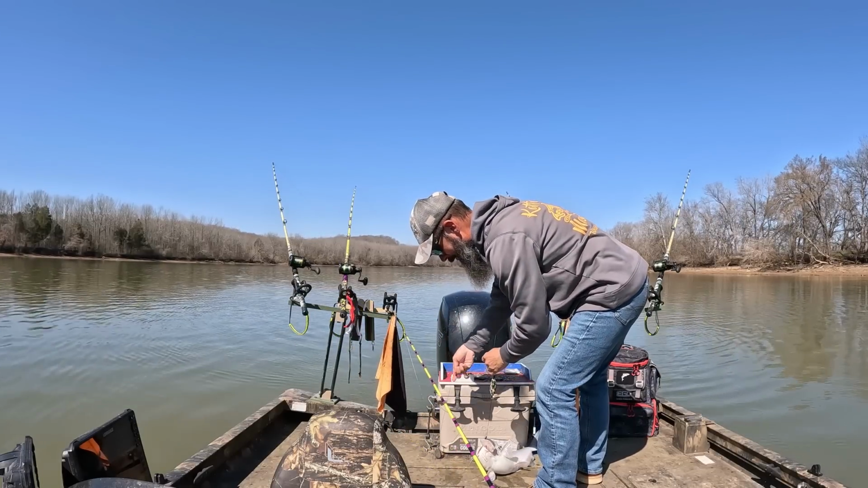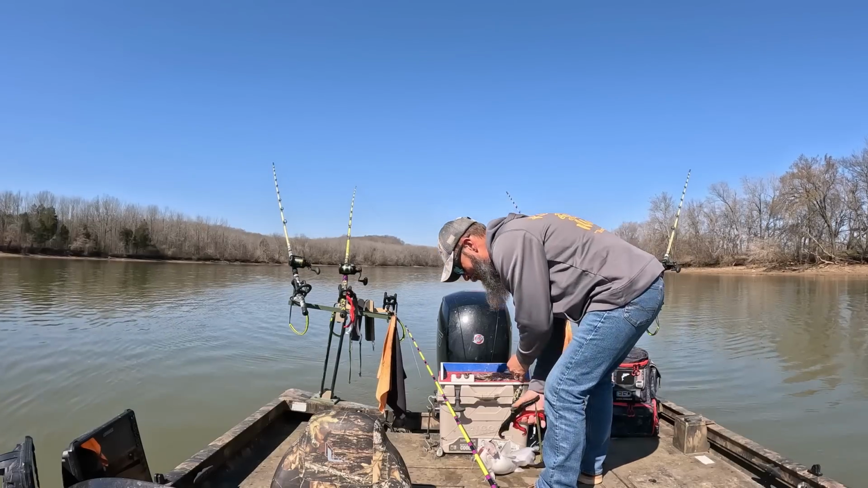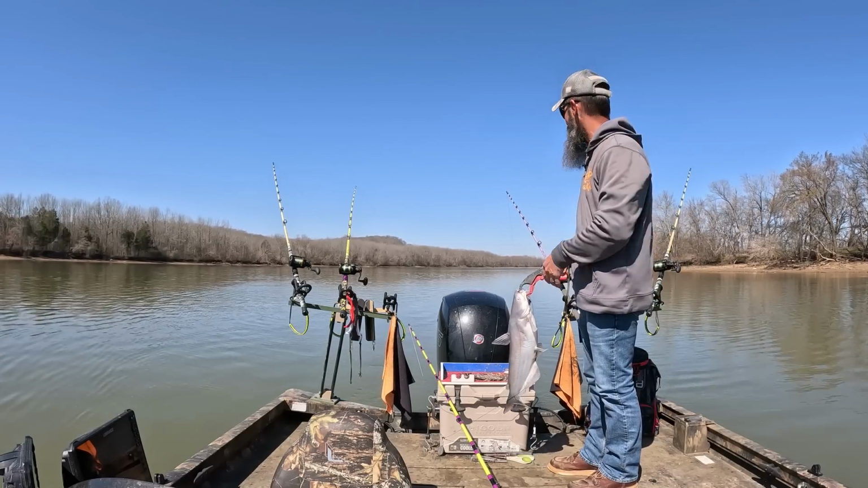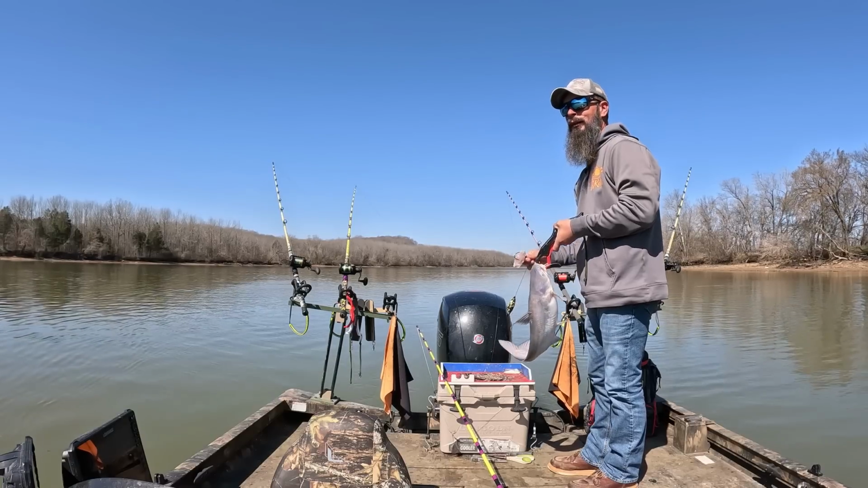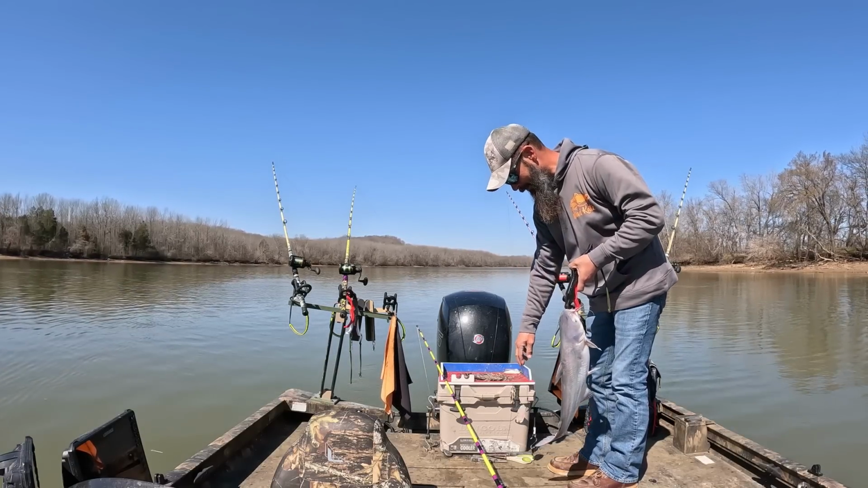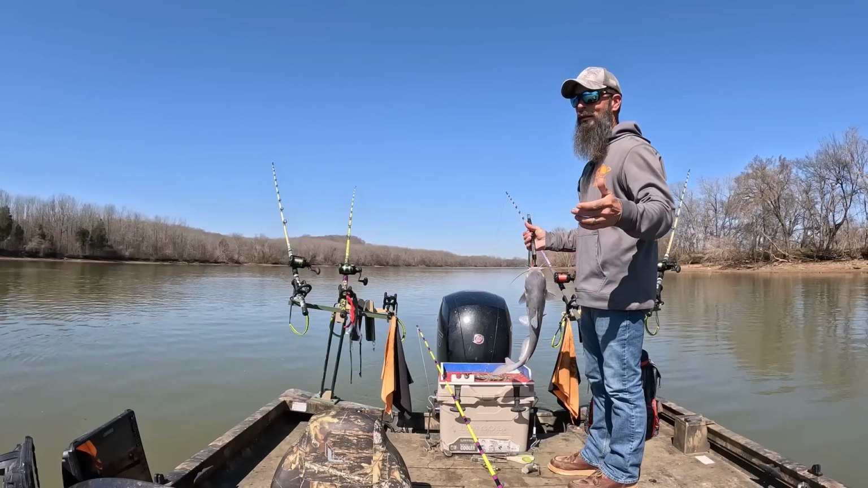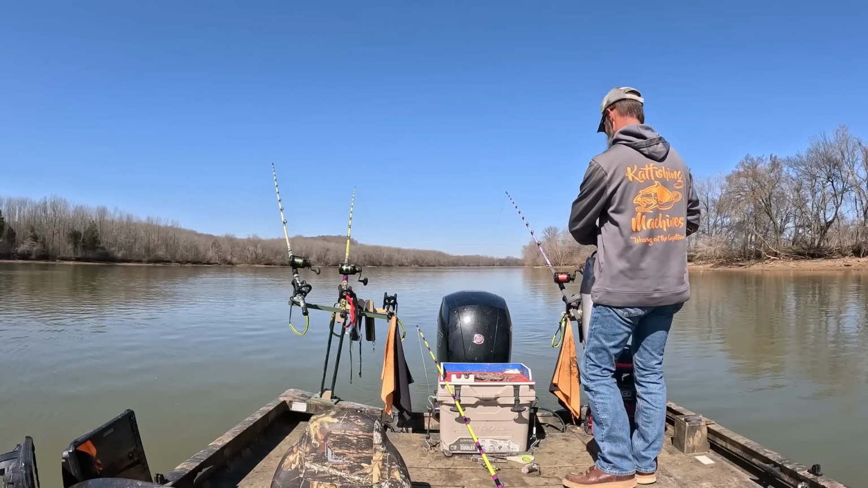That's one thing about it, because even with the shad that I was using, we were getting bit, you know what I mean? But we were getting a lot of taps and a lot of short strikes, a lot of little things that were just kind of irritating me about that bait. That's why I don't like using shad a whole lot. It's good, but it's got its time. At least out here, it has its time, and it's not a very long time. The only reason I had to use it for as long as I did is because the river was muddy. Well, I appreciate that, little buddy.